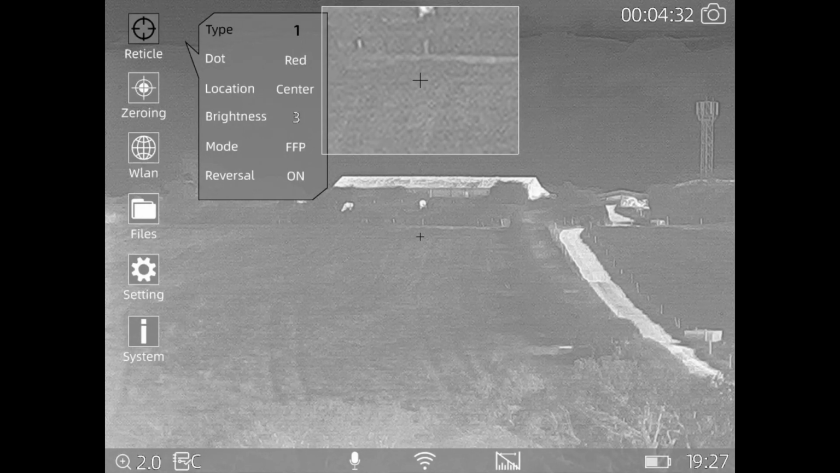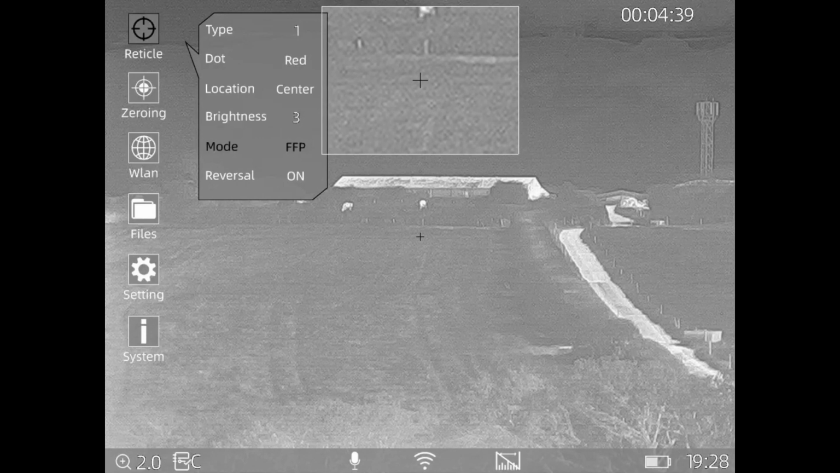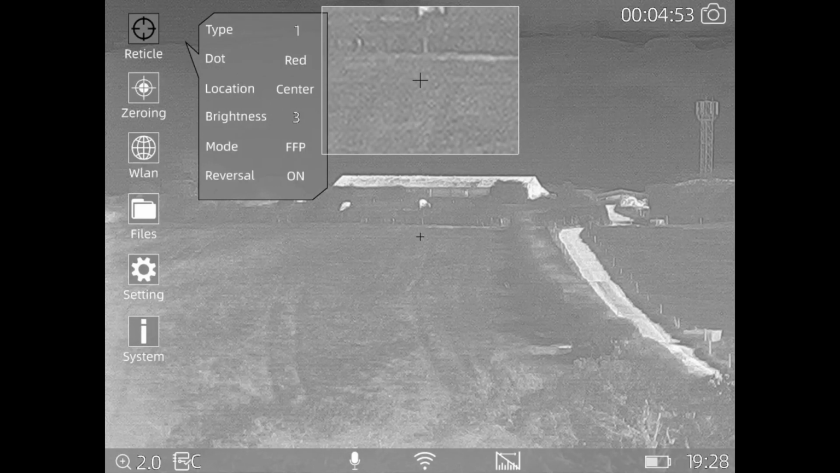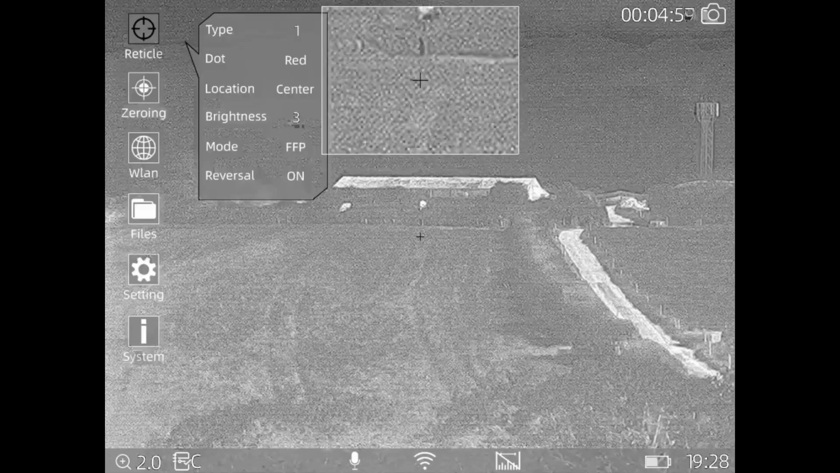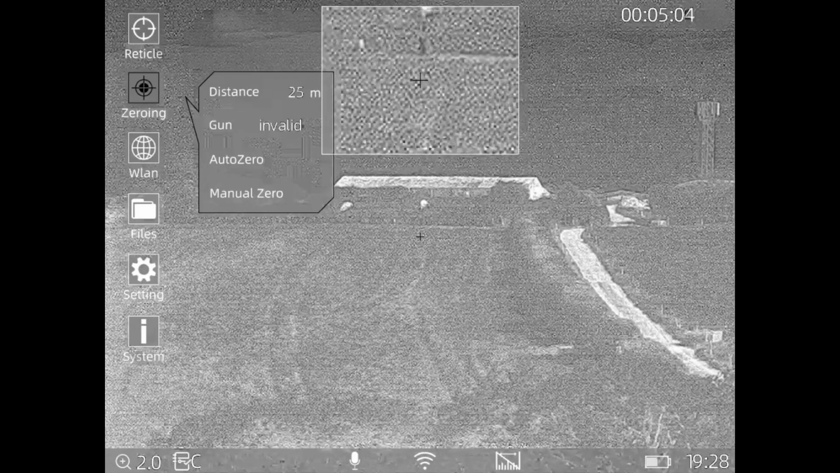Down here you can change the color of the dot, like I just said, the location of the crosshair, brightness, first focal plane or second focal plane. I keep it on first focal plane. There's no messing around with that then. No zero change, but it's your call if you want to change it. So I'm going to come out of that now. Oh, hang on. Yeah, right, now we're back in. Oh, left hand press again. Right. That's the zeroing. As I said, I'll cover that.